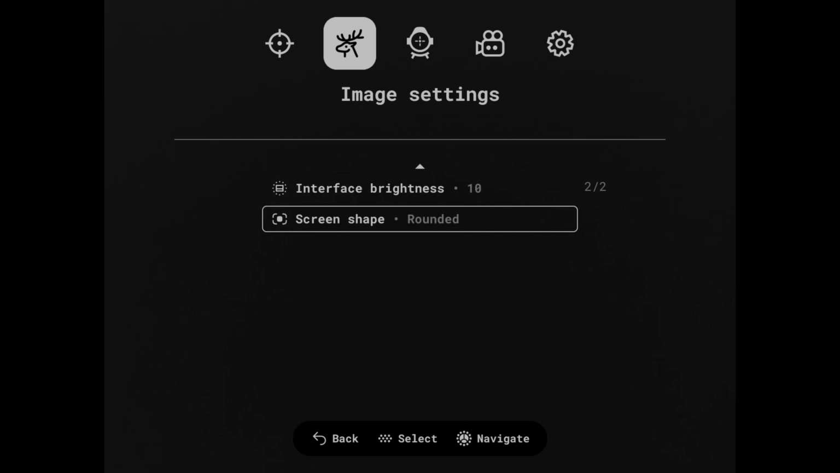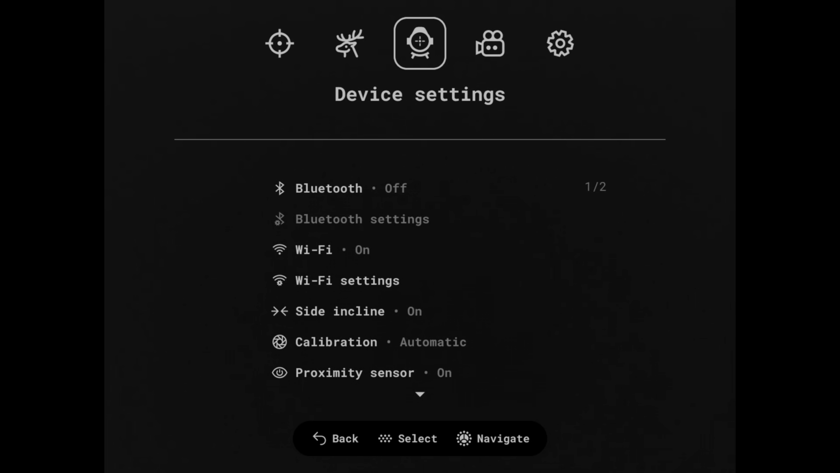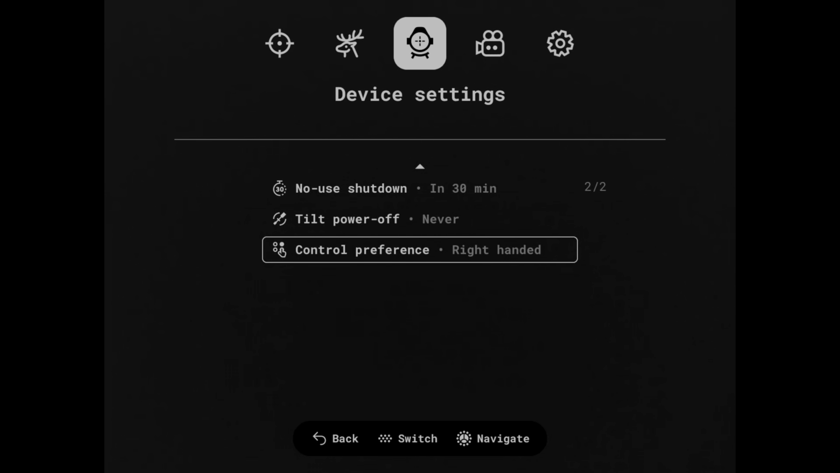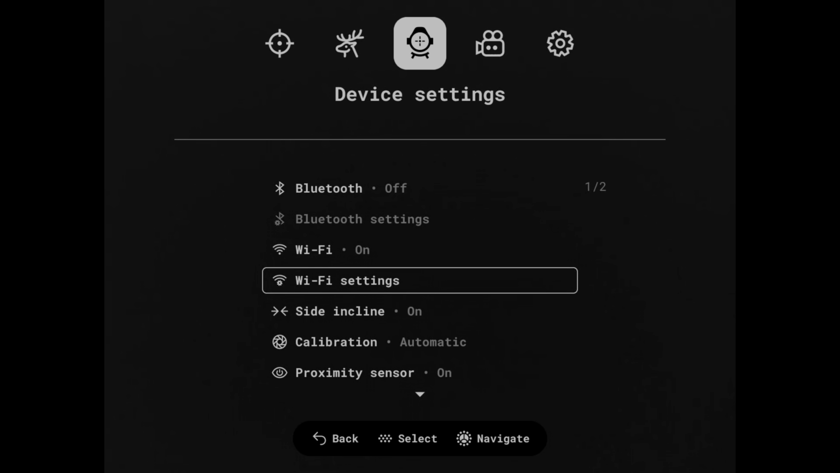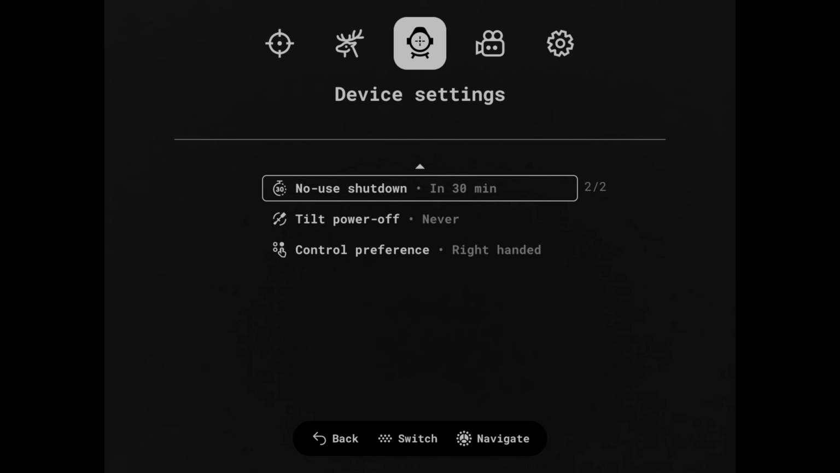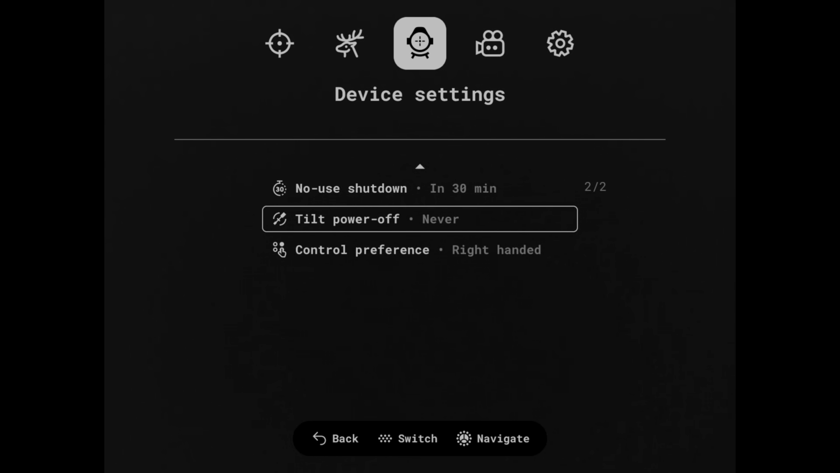Now we're gonna come back out and go over here, and these settings right here, you've got a proximity sensor now for your eye. So when you move your face away from the scope, it goes into sleep, and then you bring your face back and it turns the screen back on. All right, and you come right here, you can set your shutdown, how many minutes you want it to be to where it shuts down. You can come down to where if you tilt it over, it'll turn off.